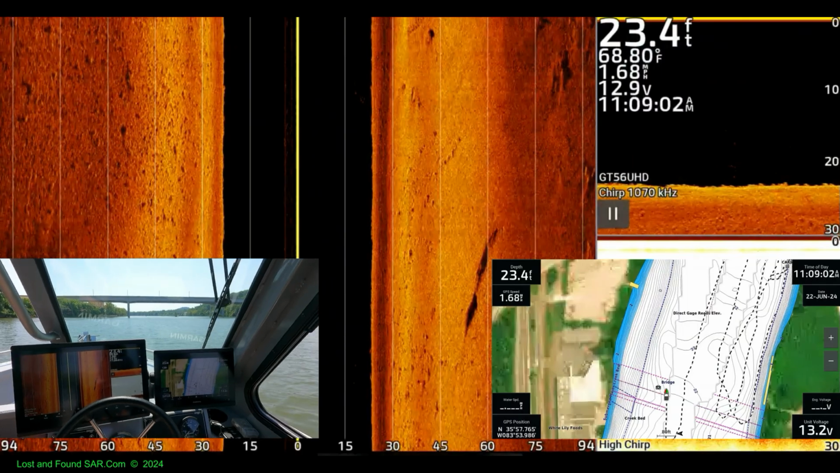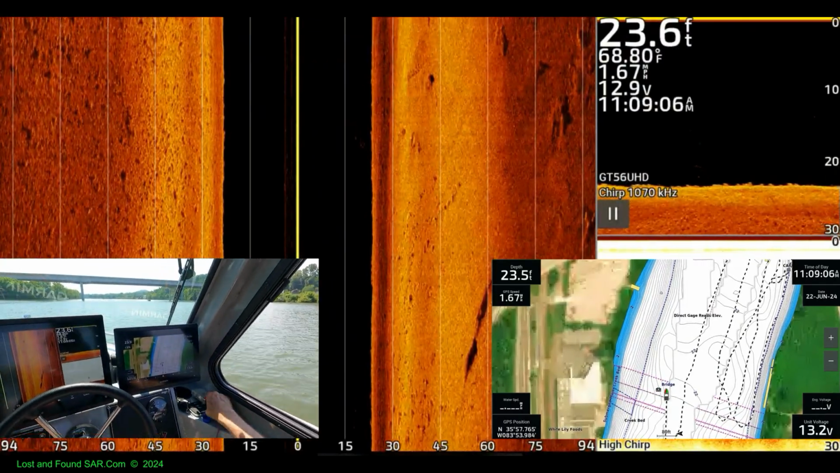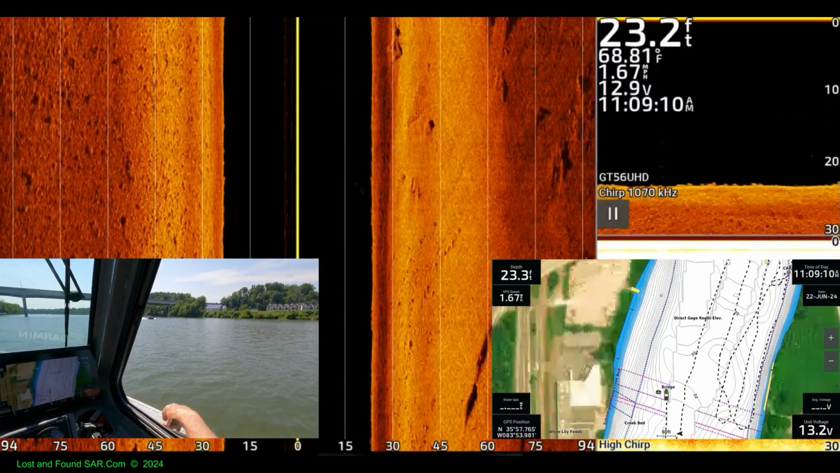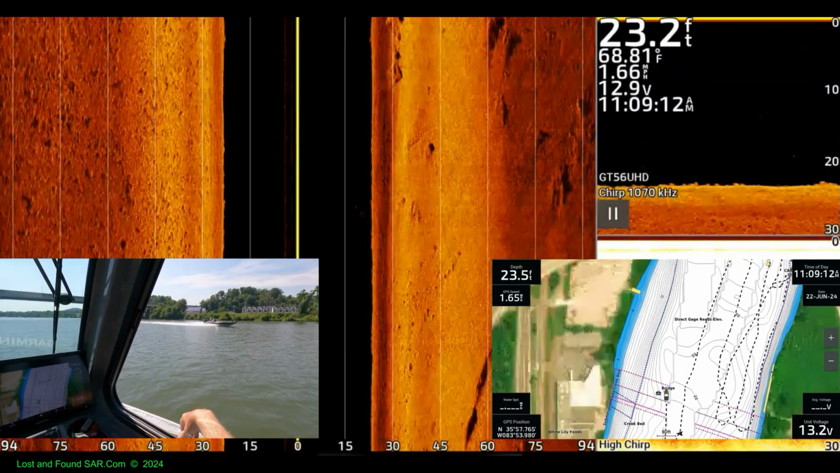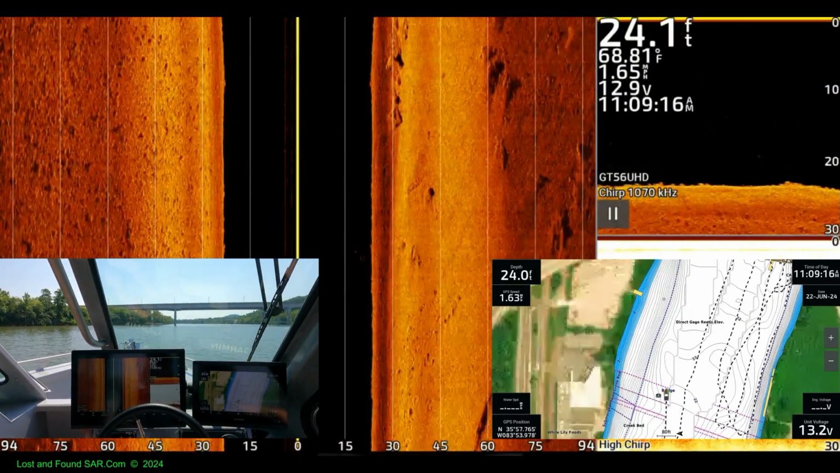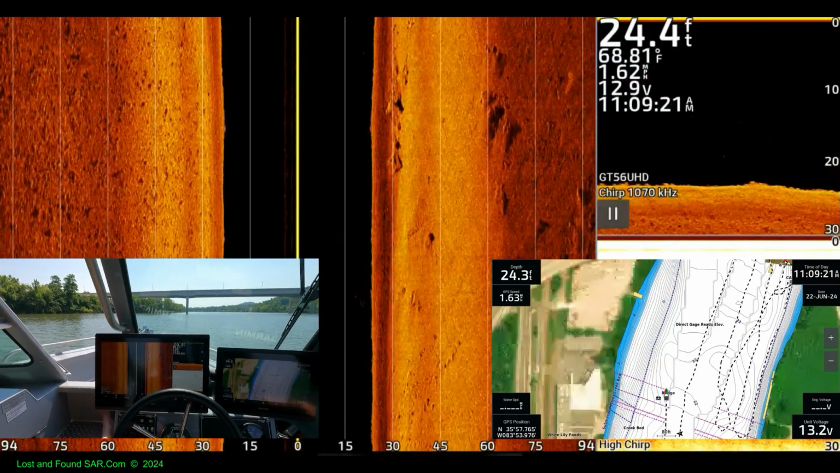So we'd have to travel like 40 miles to get to a place where we could fly it. More power, Scotty. 1.65. Any change you hear at all, quit.